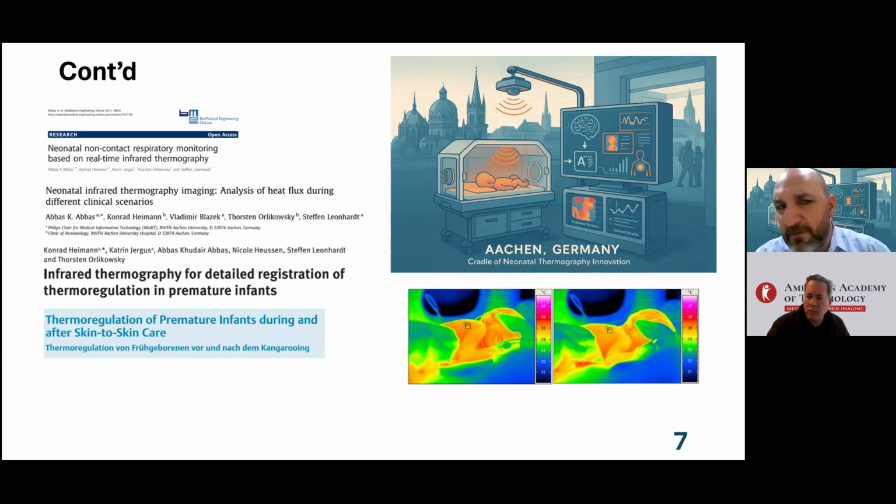So part of the outcomes that I have developed, also working with different colleagues in the hospital, we published a lot of work regarding not only closed neonatal care, but also open neonatal care. When I talk about open, I mean kangaroo mother care, where we put a baby on the chest of the mother or the chest of the father in order to make very physiological, emotional connections.